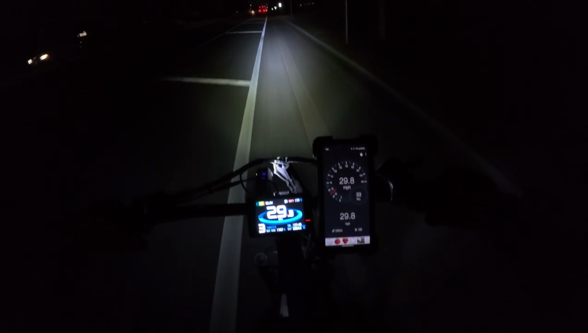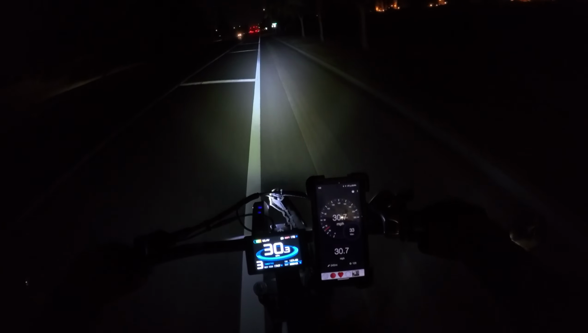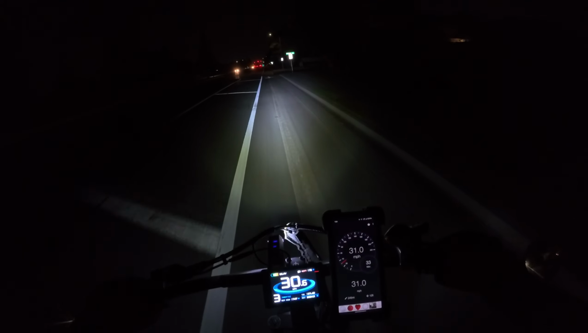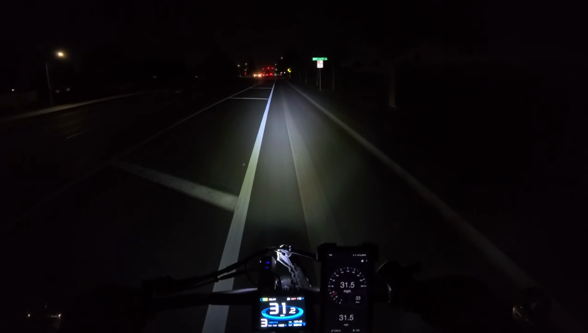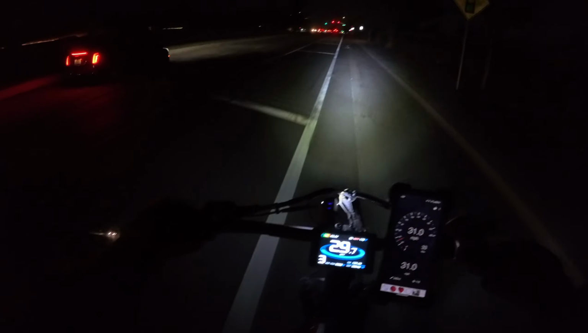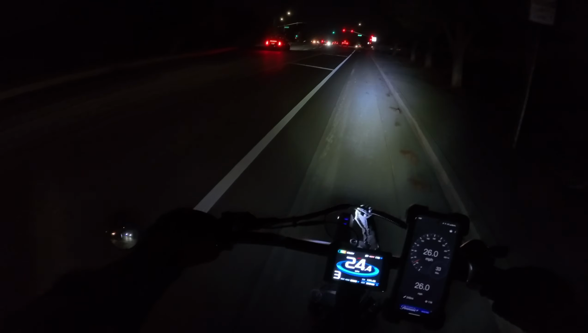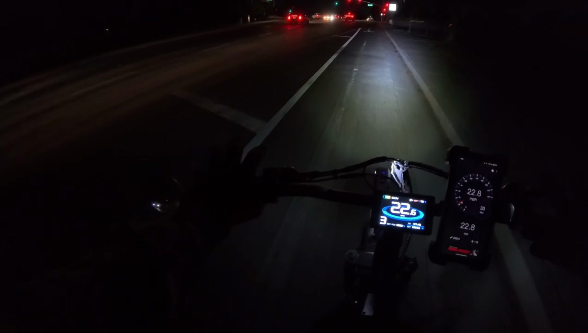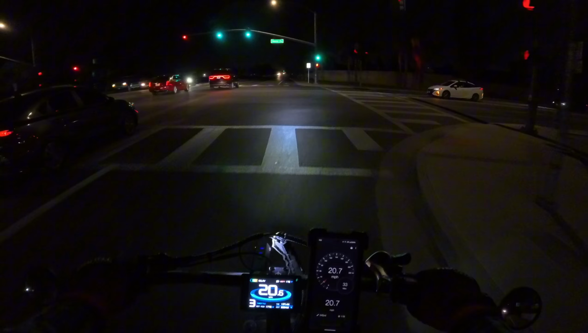But again, we are on Pedal Assist 3. We don't use Pedal Assist 5 normally, because we want to conserve battery life. We don't want to be using all the battery life. But what I'm planning to do after this video is a range test and actually show myself on Pedal Assist 5, and show the range that you're expecting if you're just gonna be on Pedal Assist 5 the whole time.